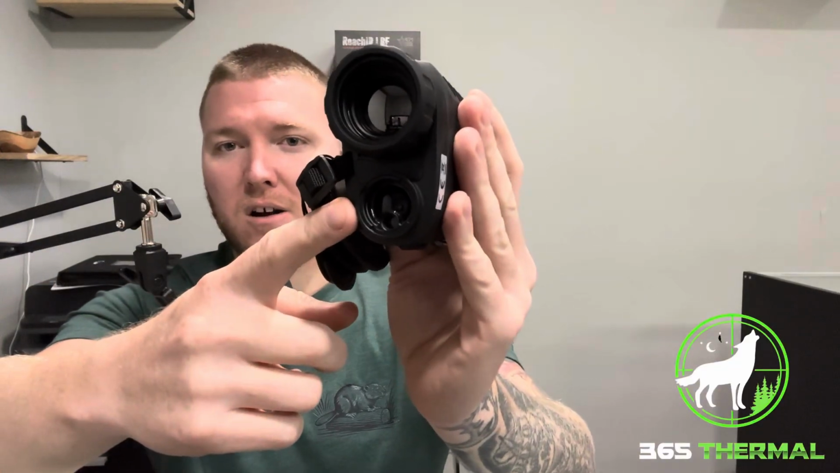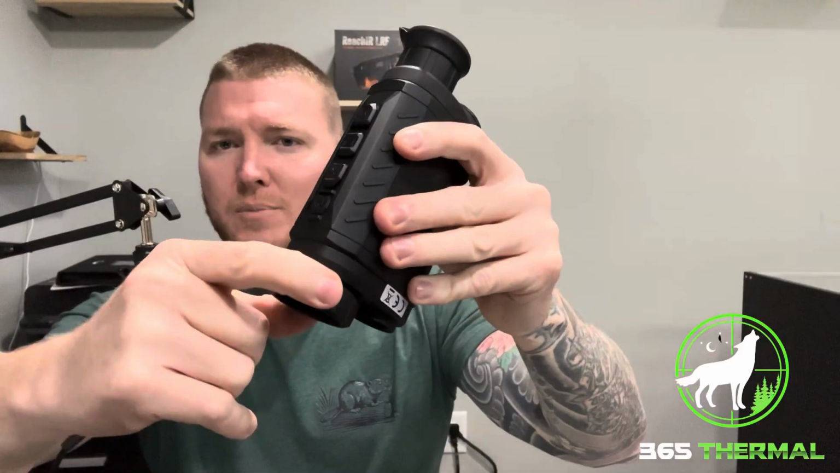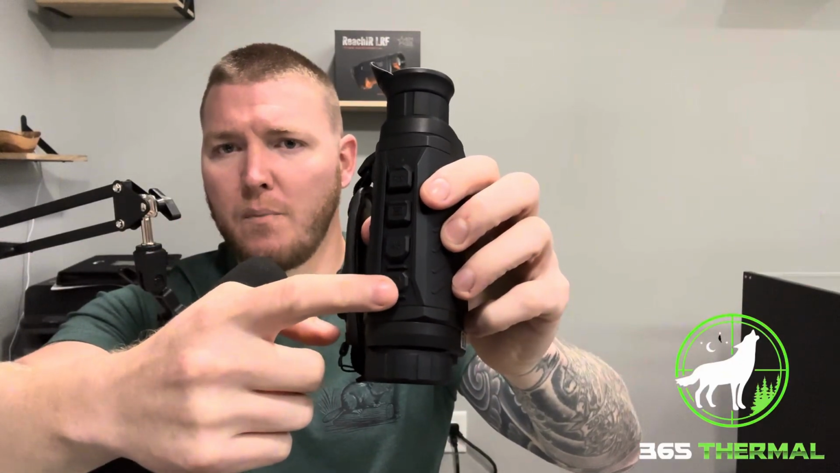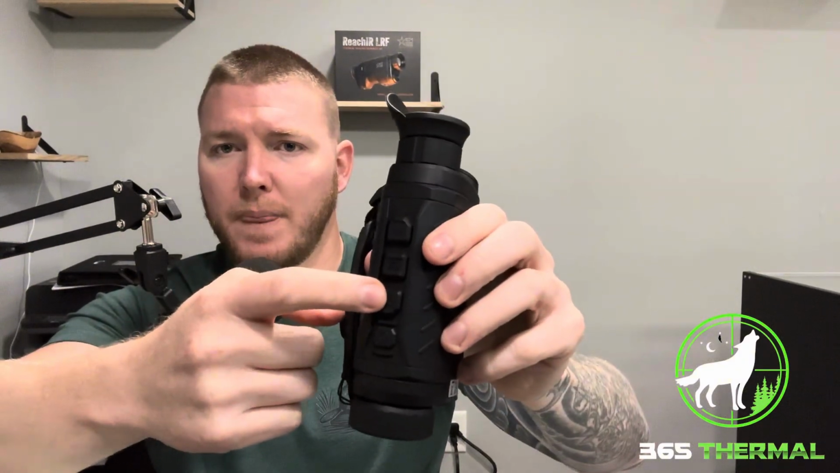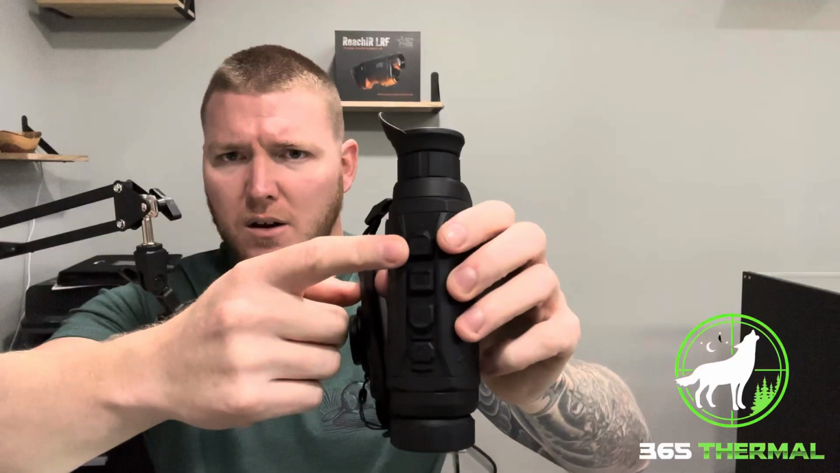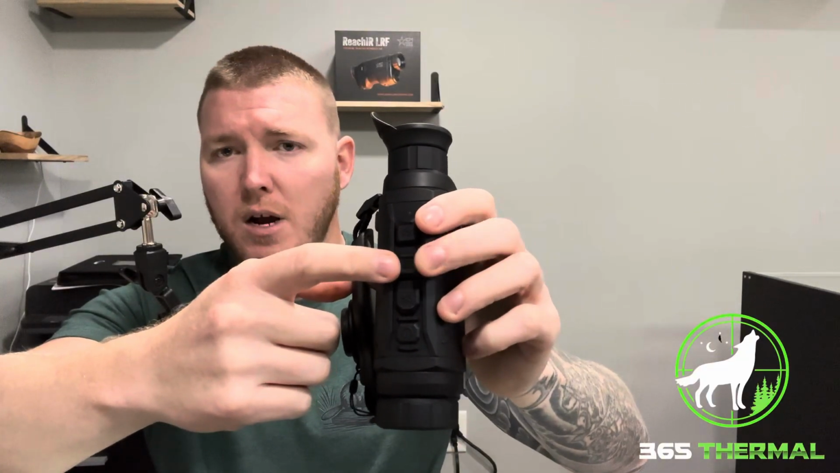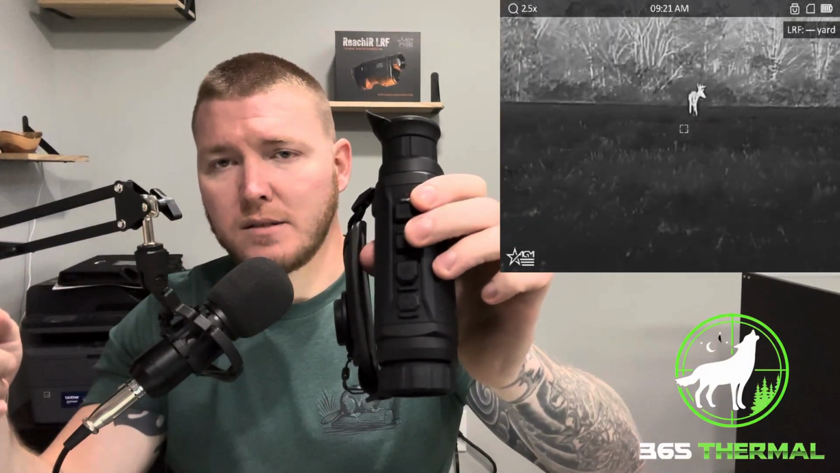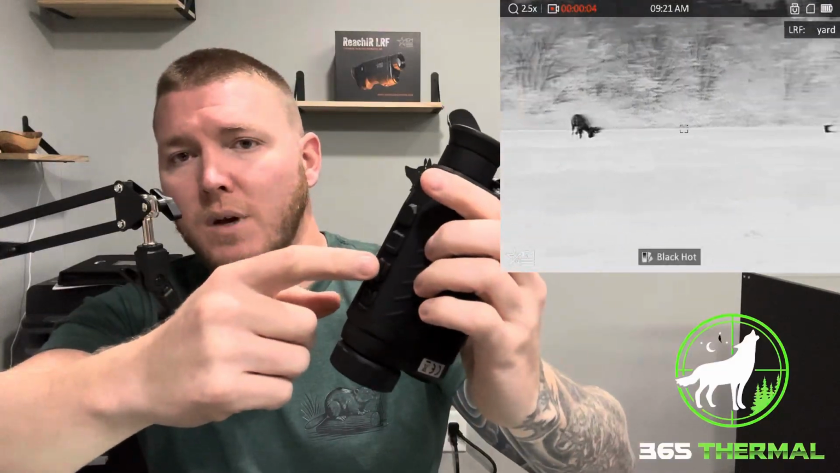You've got your LRF right here, your objective lens, front focus diopter. You've got the 4 buttons right here. This one is going to be your power and standby. Then you've got your laser rangefinder and your PIP. Right back here is your zoom function, and the middle one right here is going to be your menu as well as your color palettes. And then this one being down, this one being up on your menu.